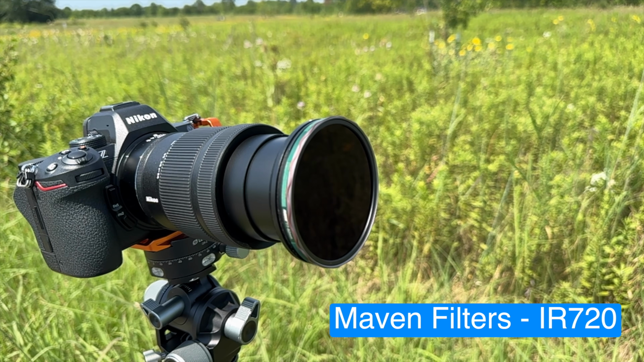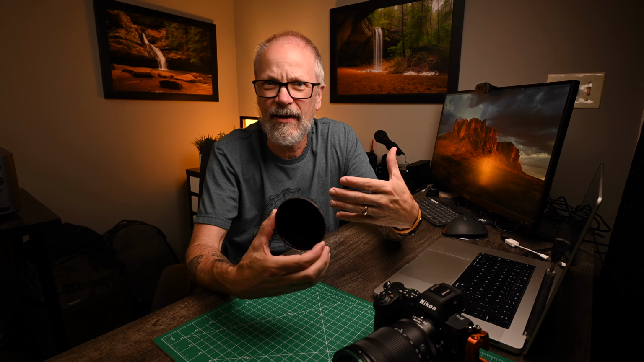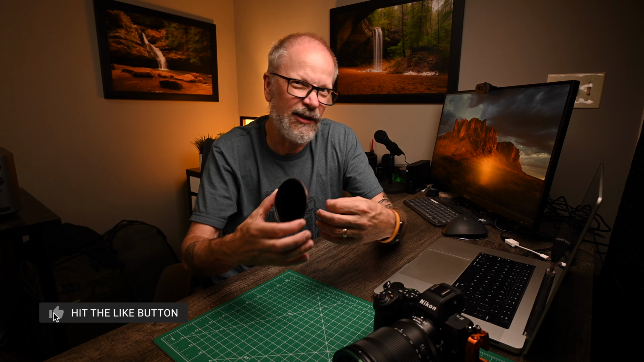Okay, back to infrared lens filters, which is what we're going to talk about for the rest of this video. Let's first just talk a little bit about the Maven filters. I've done numerous videos on Maven filter products. This particular filter, and the one I've been playing with, is the IR 720. Again, it's filtering 720 nanometers of light and below out. So it's only letting wavelengths that are above 720, which, like I mentioned earlier, is sort of the standard infrared filter. If you're just getting started, this is probably the filter you're going to want to go with because it lets you get a little bit of visible light in there to play with the cool colors and do interesting things like that, while it also lends itself well to black and white photography. So it's sort of the best of both worlds.